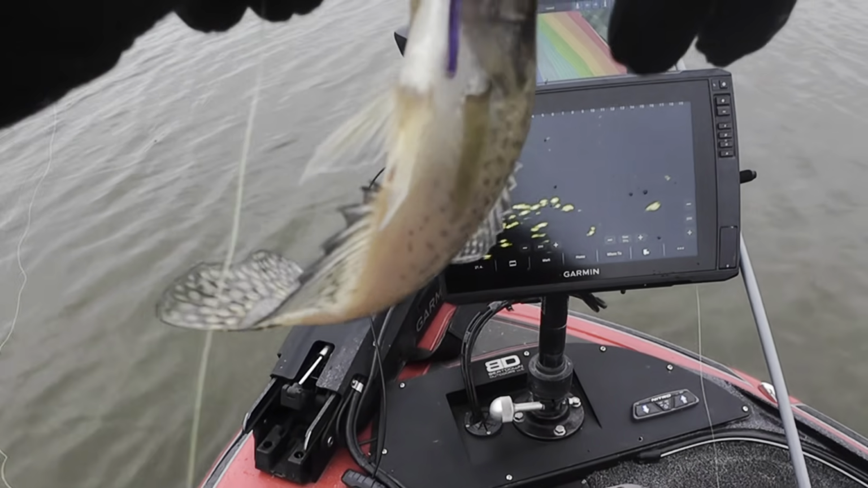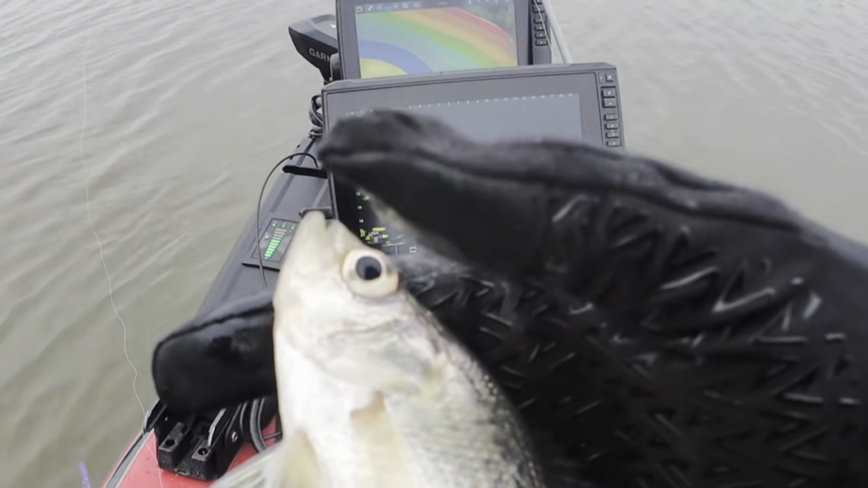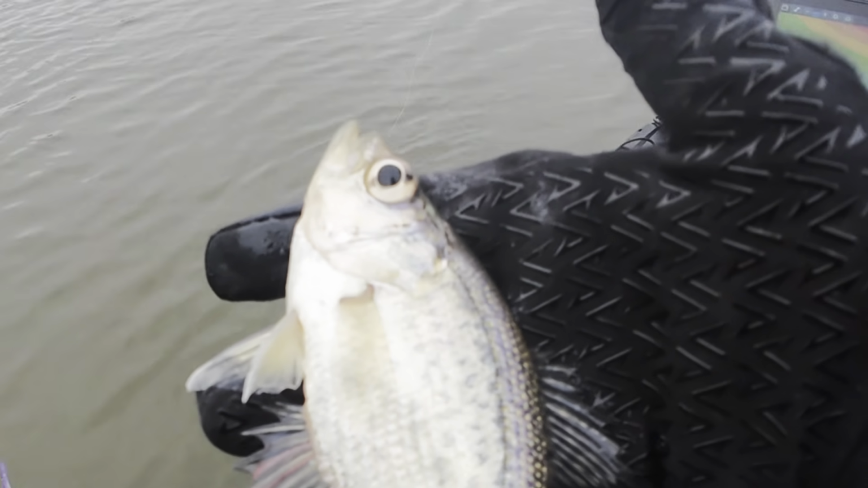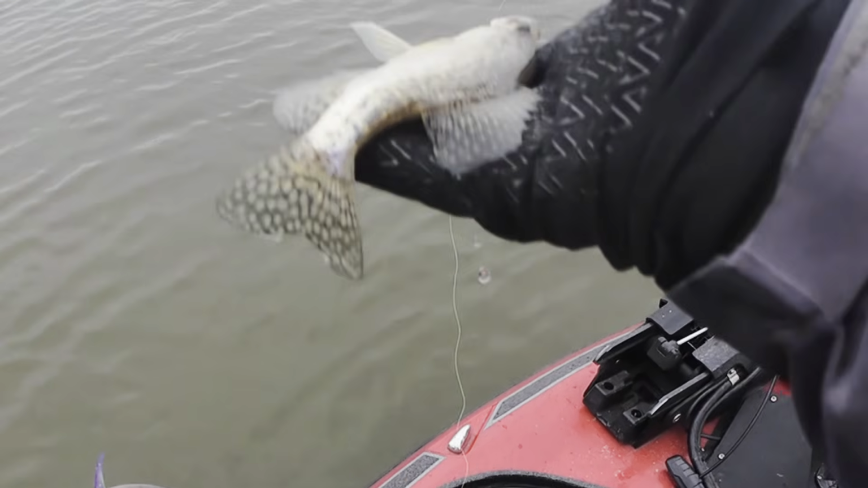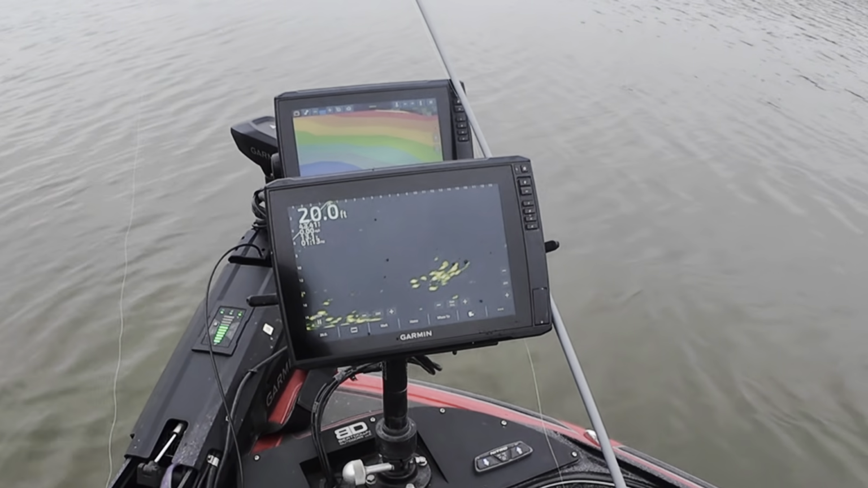No wonder I didn't feel him. I mean, he's a tiny black. So there's obviously blacks and white crappie in here. I haven't caught a good black yet, but I have caught a good white. So keep on fishing and see what else we can catch.